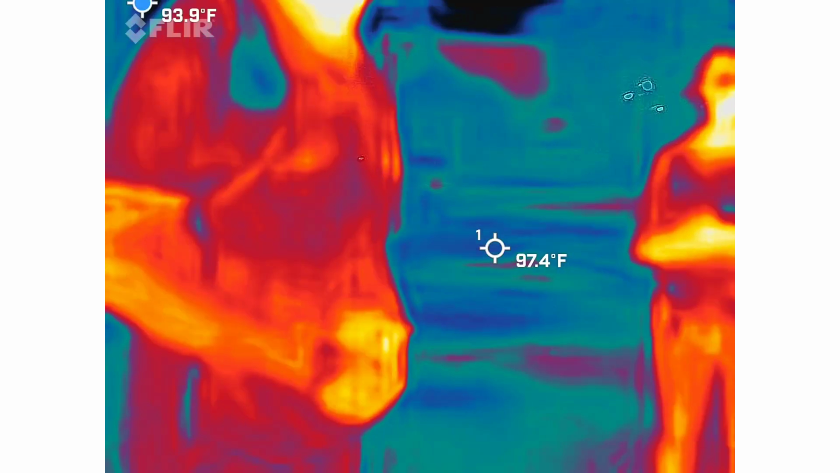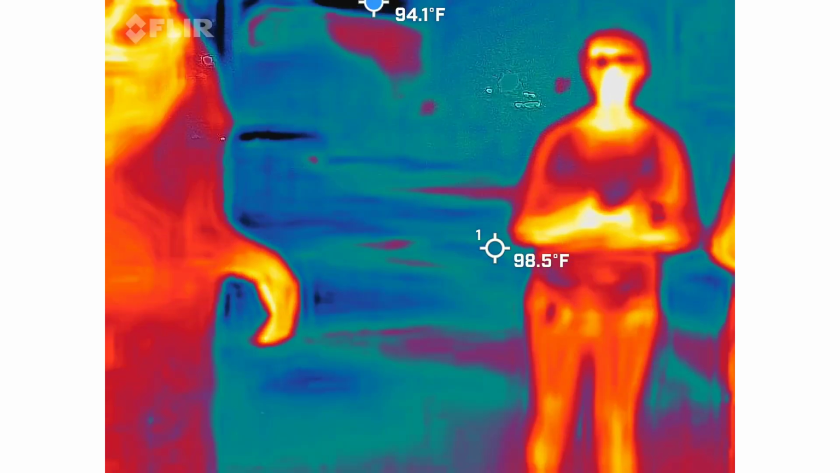But with yours, Nick, you're going to try to do 2 things for us. You're going to try to keep one of us in view, because we're going to be the warmest thing out here.